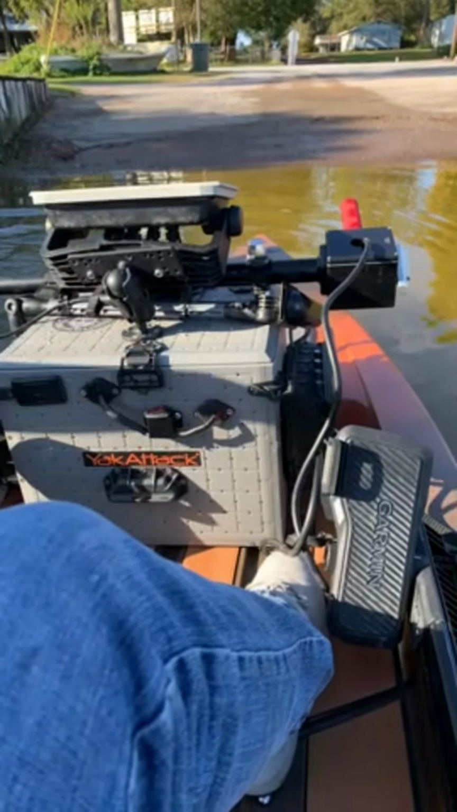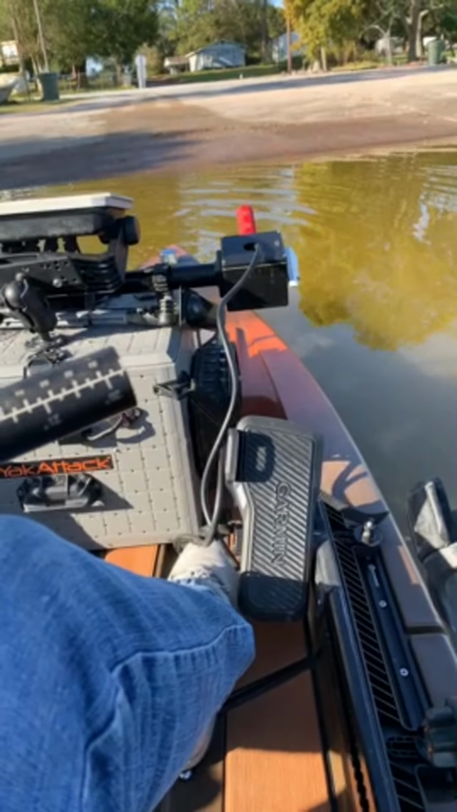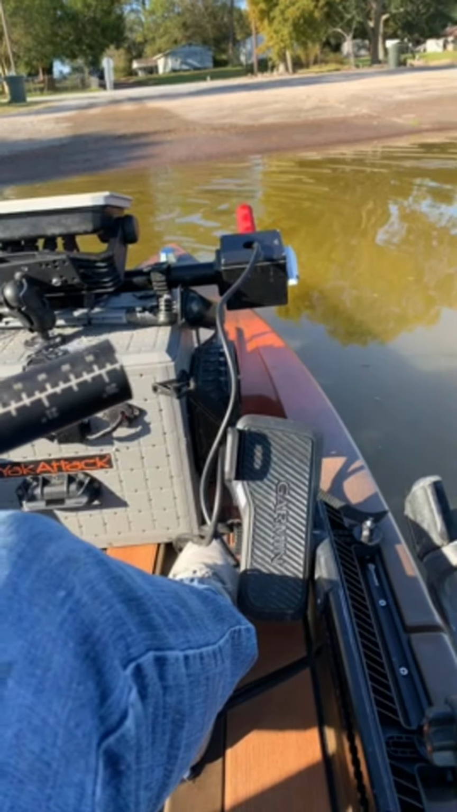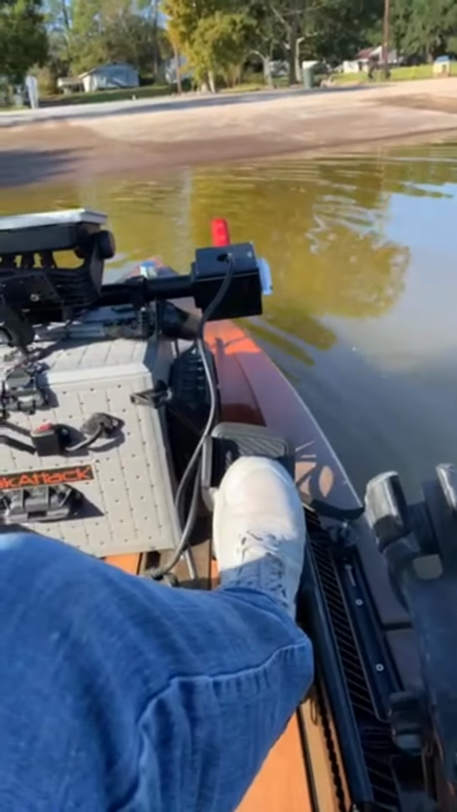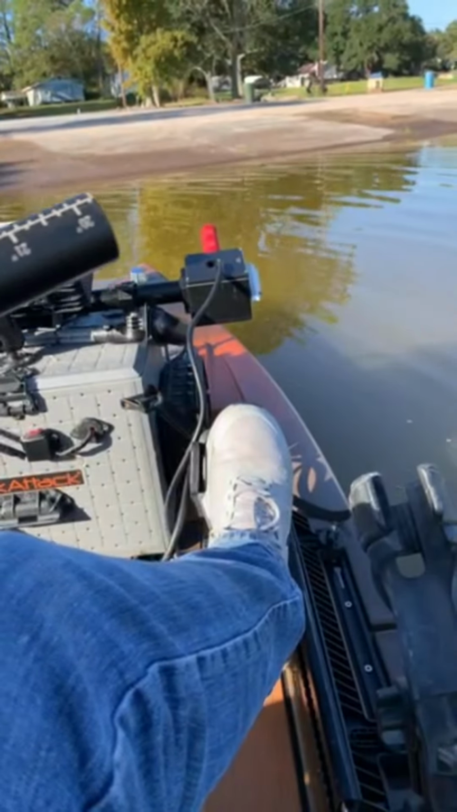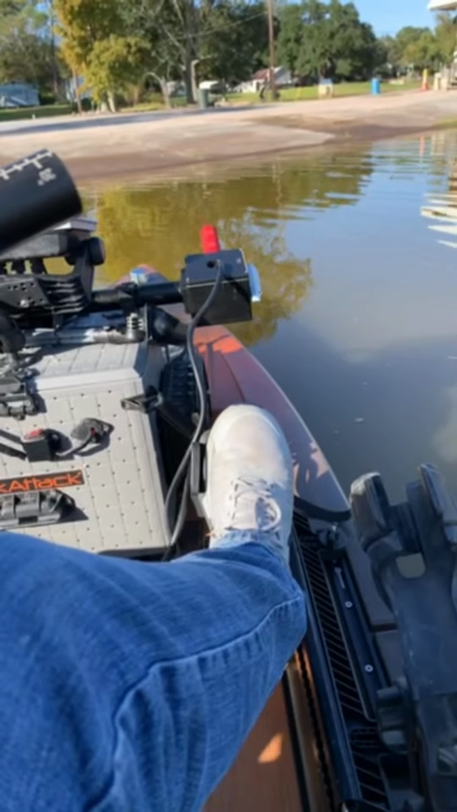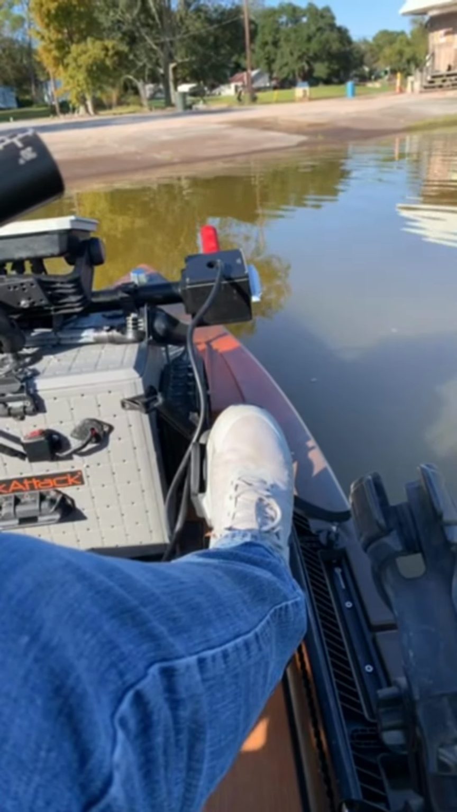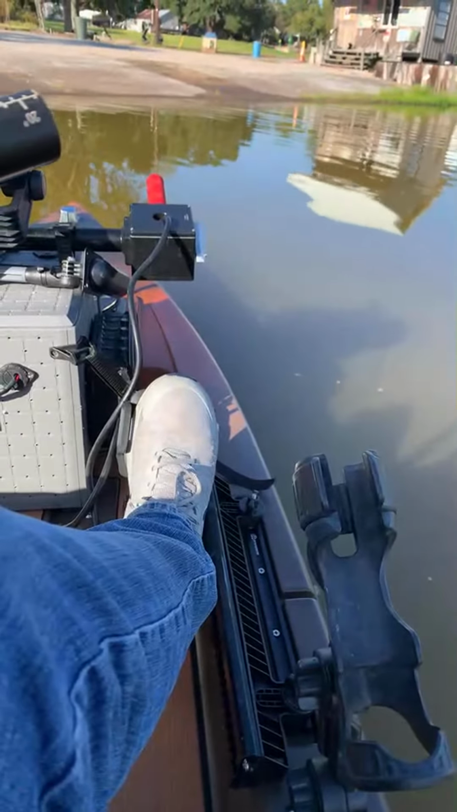Oh god dang it. I forgot my kill switch. You know what? I'm not gonna use it. I'll just override it for now. Alright, y'all gonna hear a beep every once in a while because it's telling me I don't have my kill switch on.